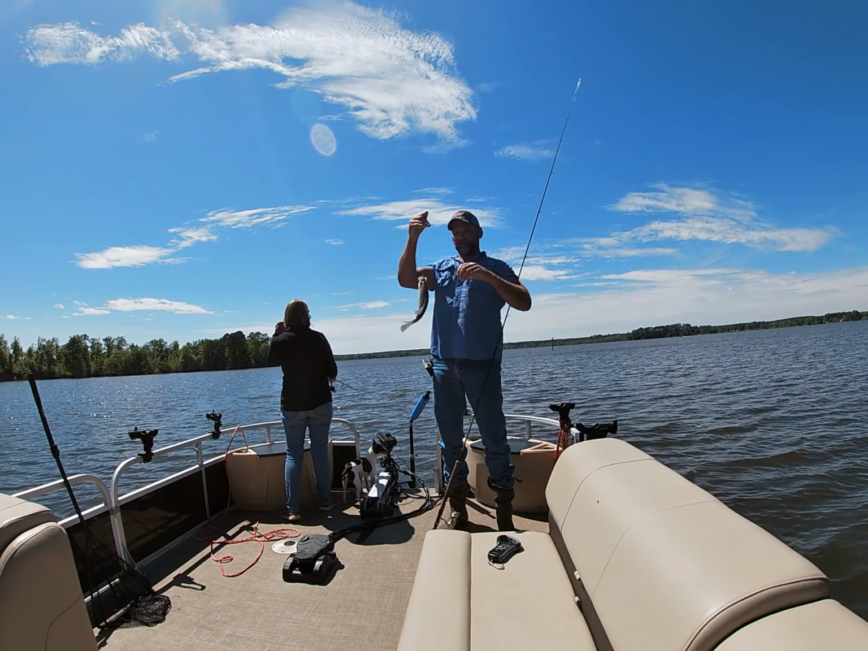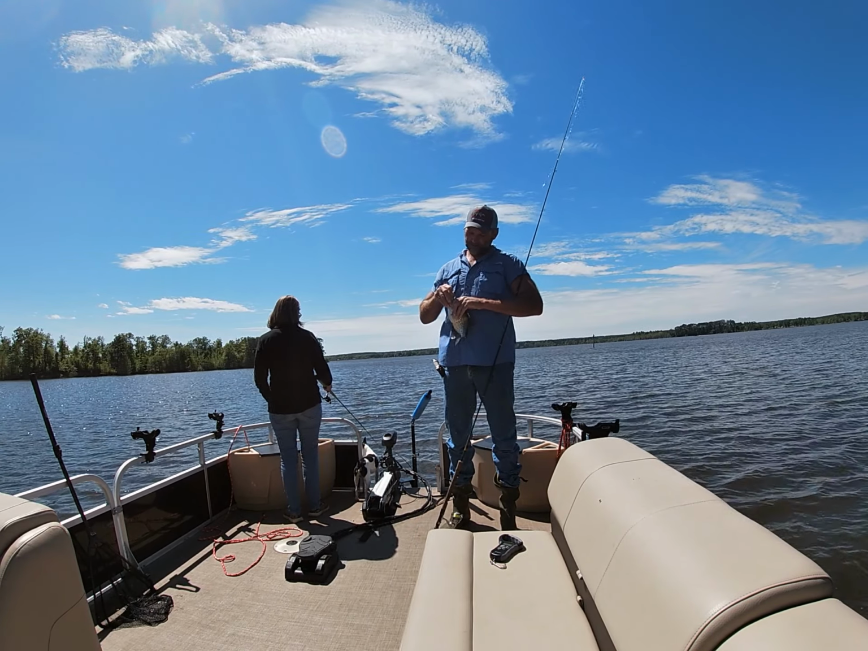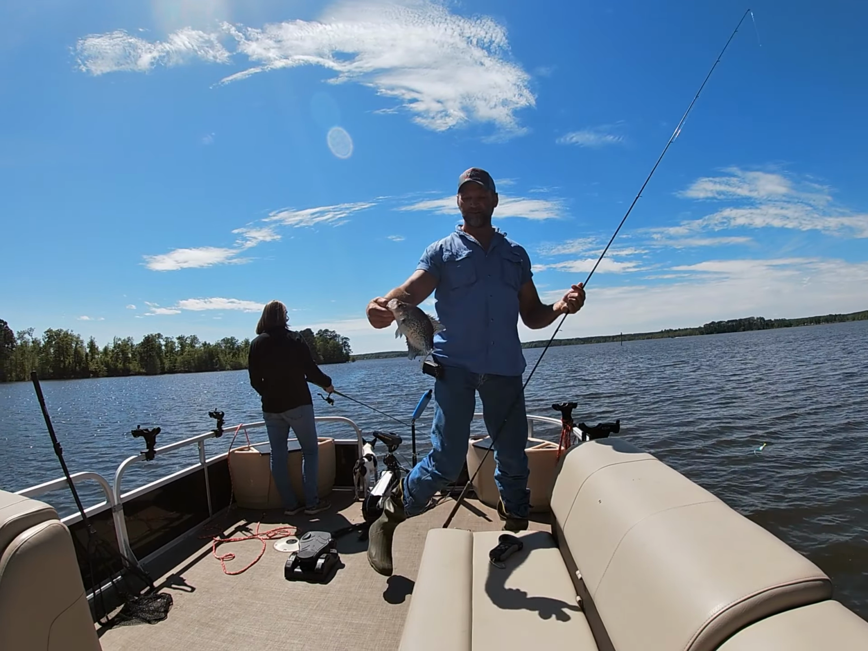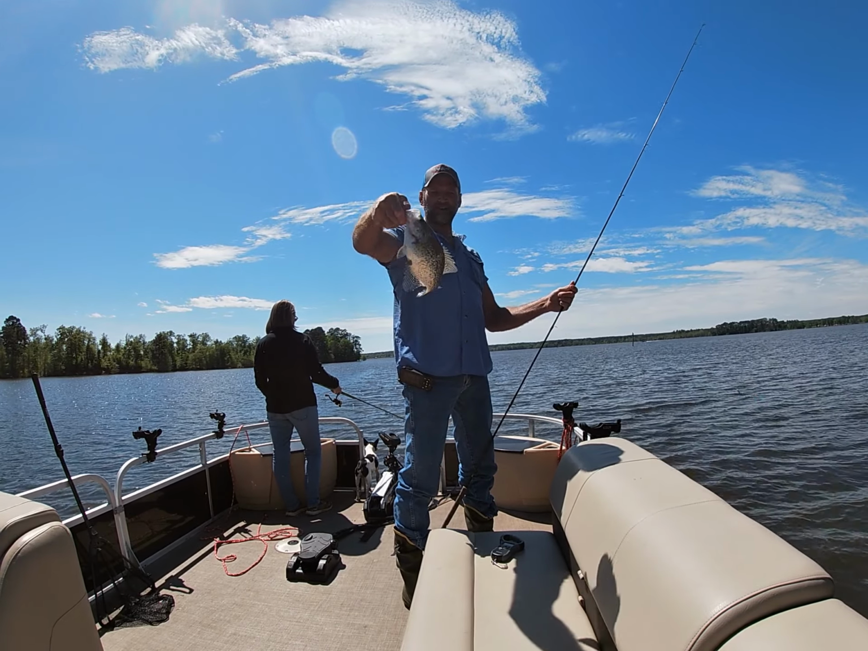Two off a new brush pile. Actually, we've caught 3 pretty quick off brand new brush. Nothing more rewarding than putting a lot of work and time building brush piles and coming out and catching fish on them. It's very exciting and rewarding.